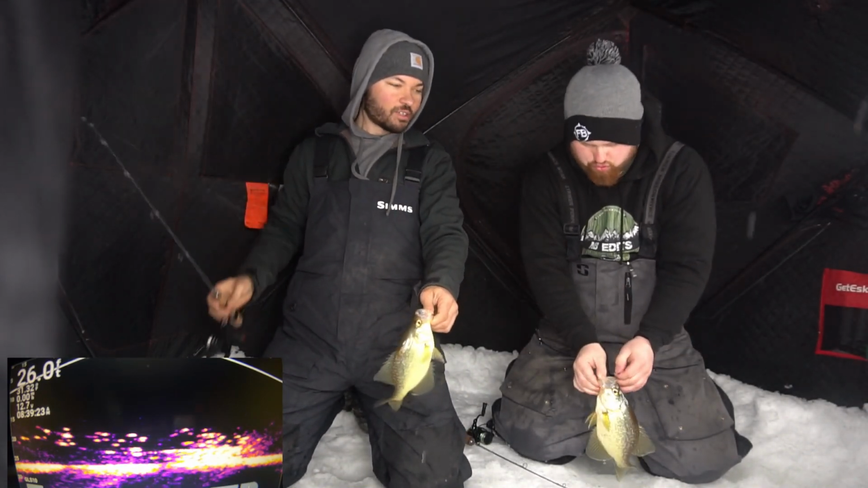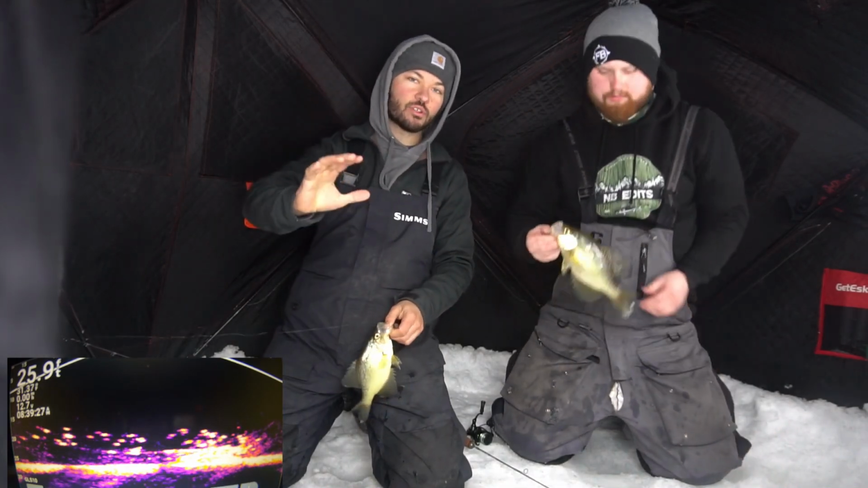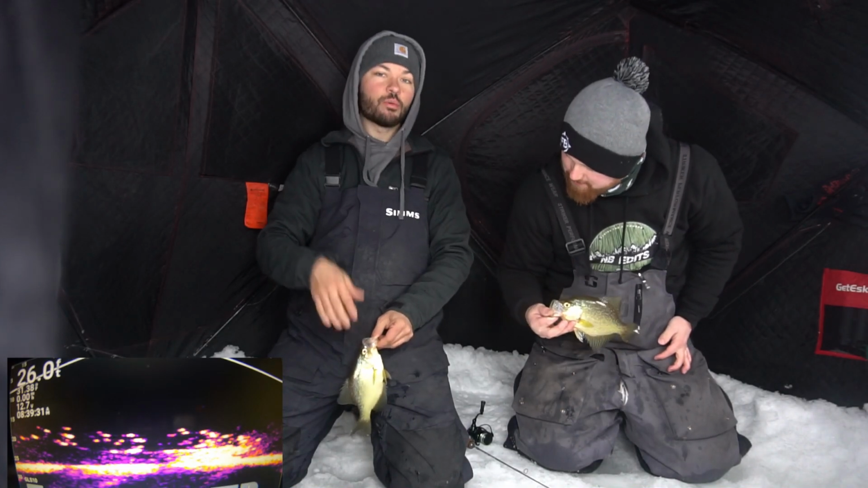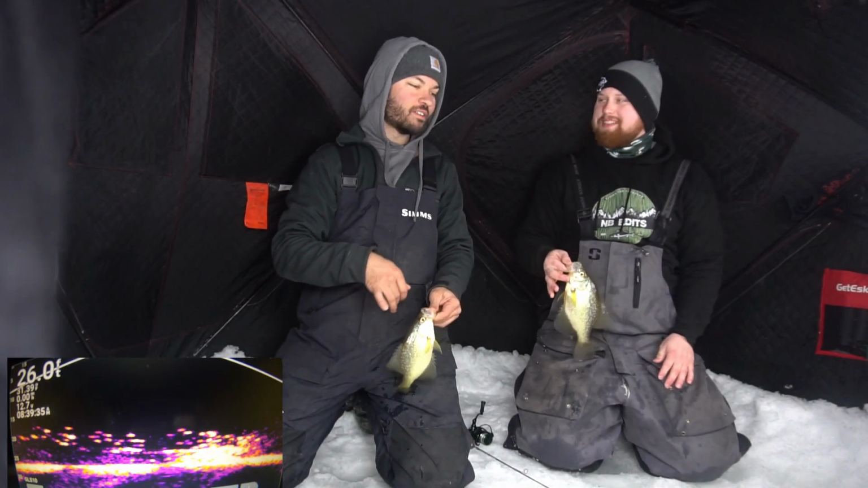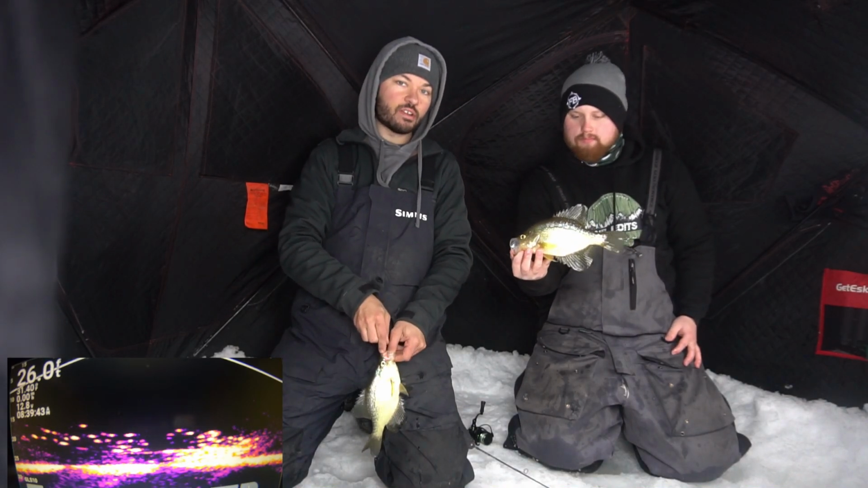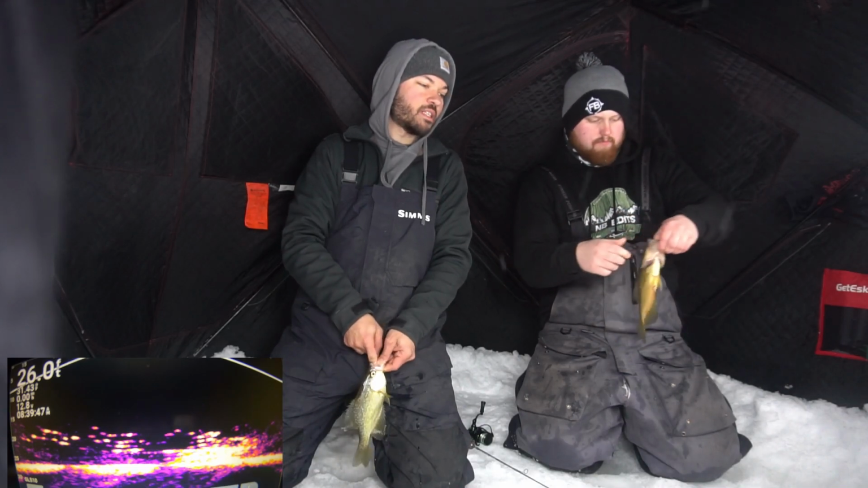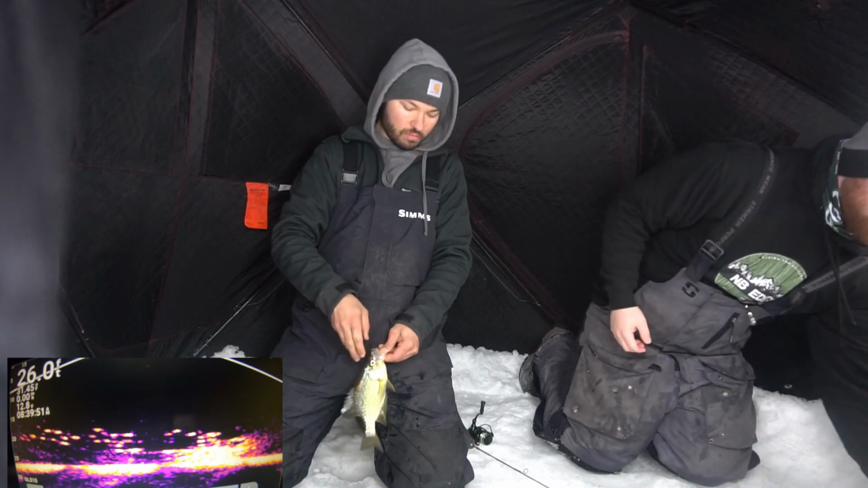So, what you can see right now, this is a great point, is the Livescope found the fish, right? And now that we're on the fish, well, we're both catching fish. Not too shabby. Obviously, they both work. You can both catch fish when you're hunkered down. This is just a great tool to be able to find fish. That is like the number one thing that I use my Livescope unit for, is actually cutting my time down searching and finding fish. That's a nice one. That is a nice one.